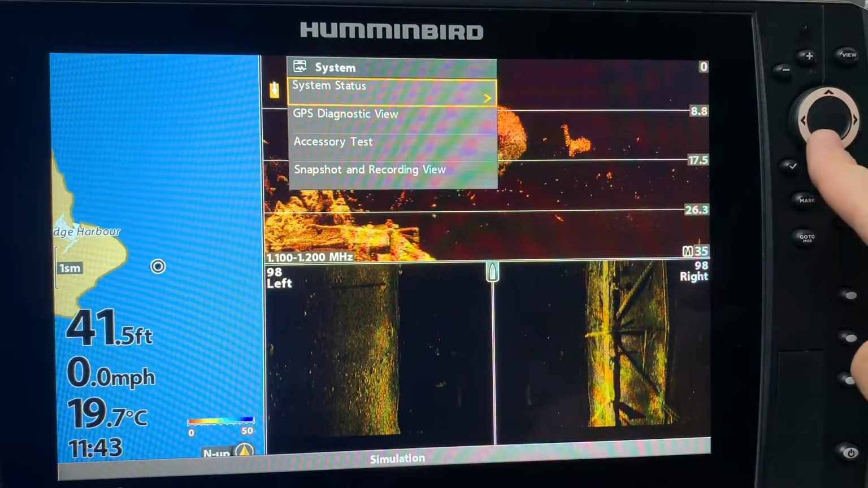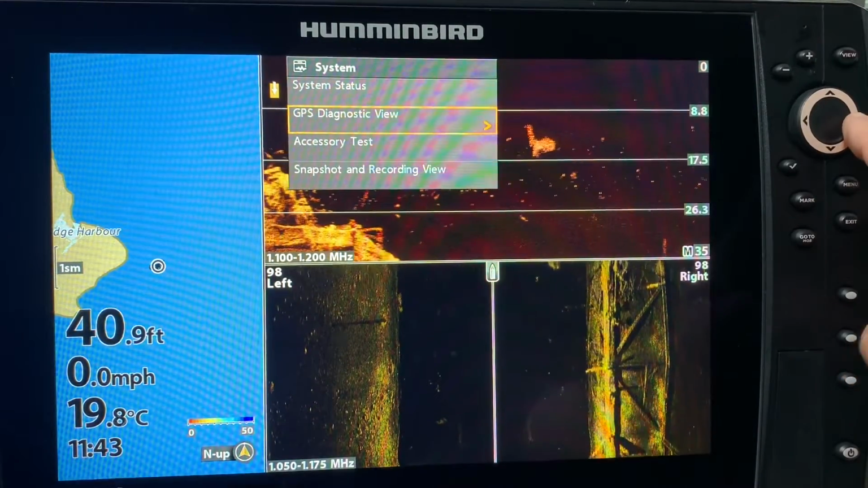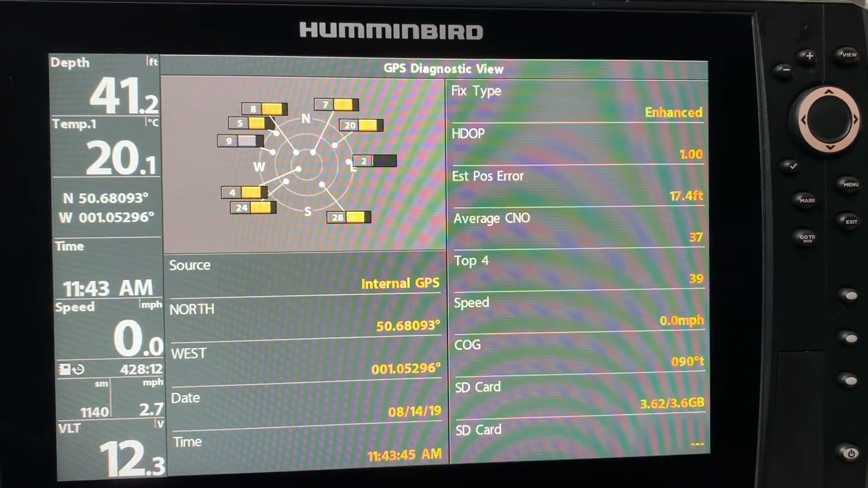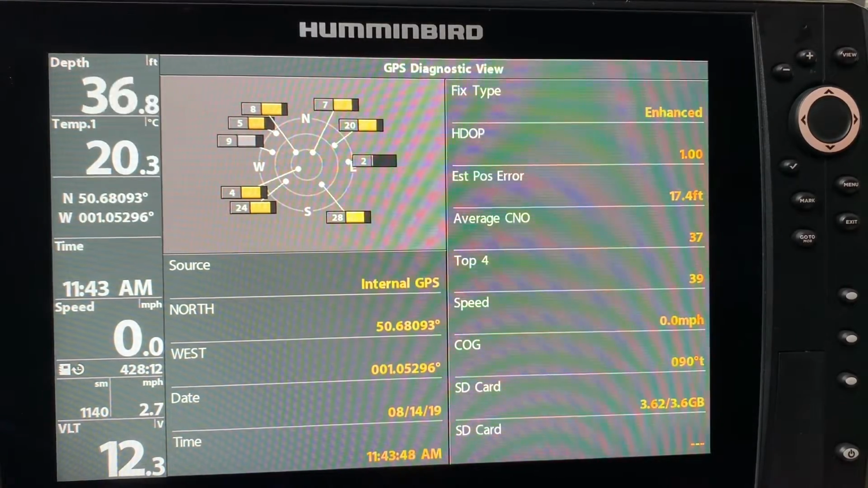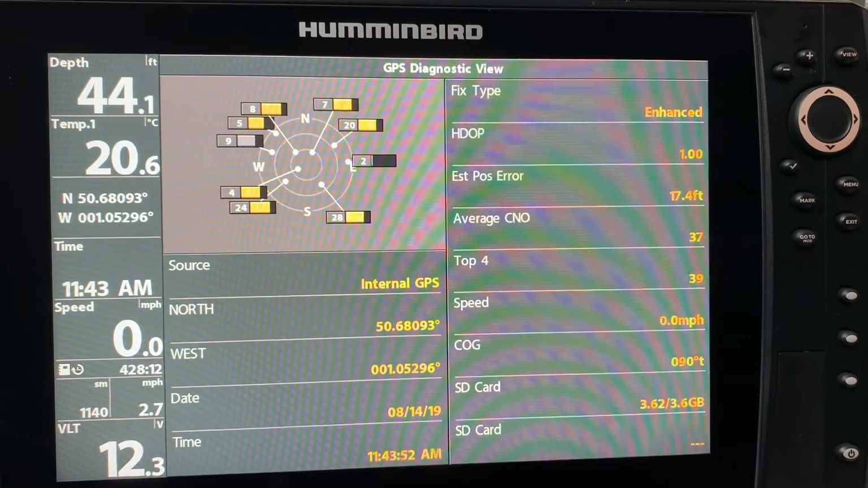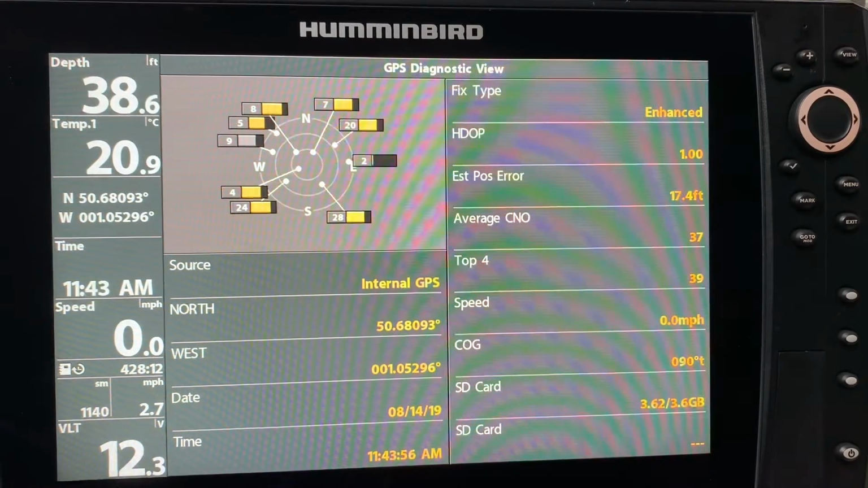The second option going down is the GPS diagnostic view, and that basically is just going to show how many satellites I'm locked on, and I'm not going to go into a lot of detail on that. It's not something that I use very much, but it's another cool feature.